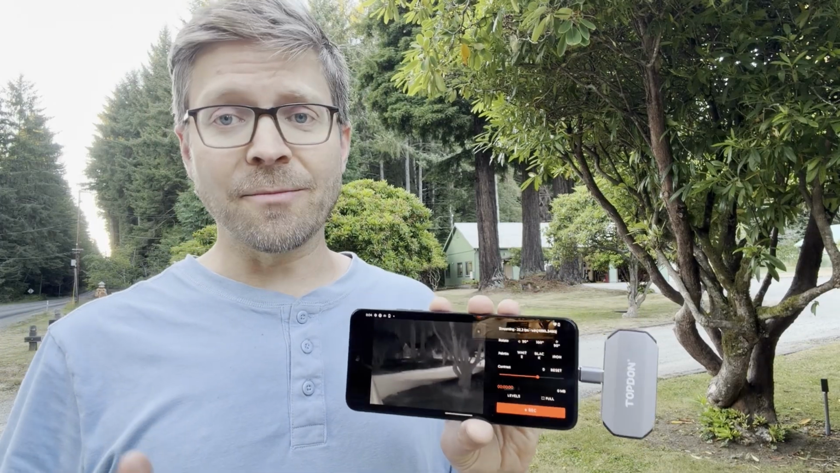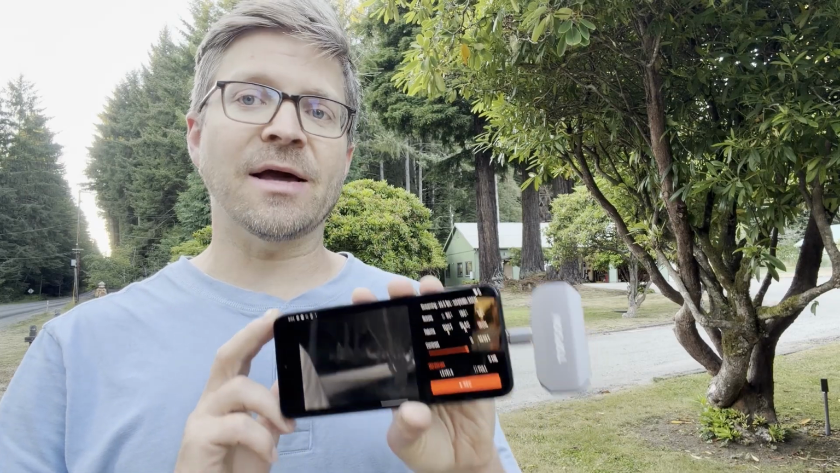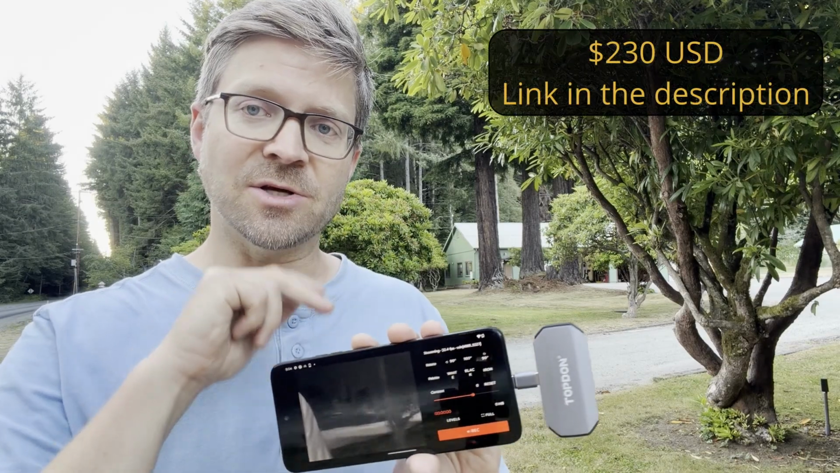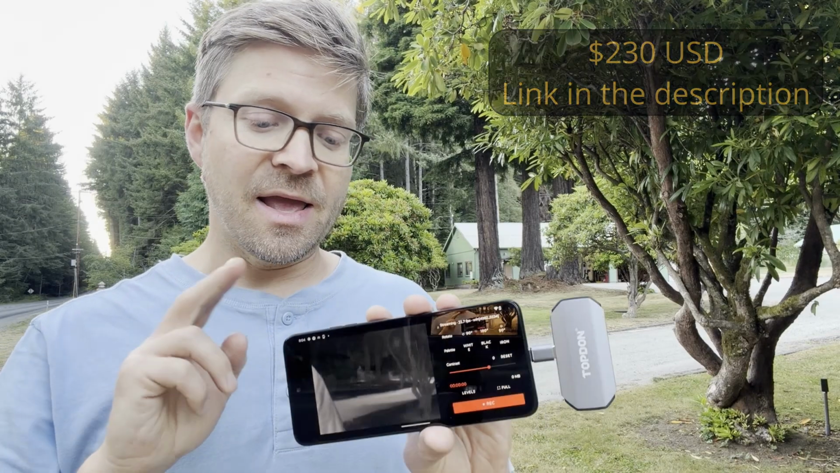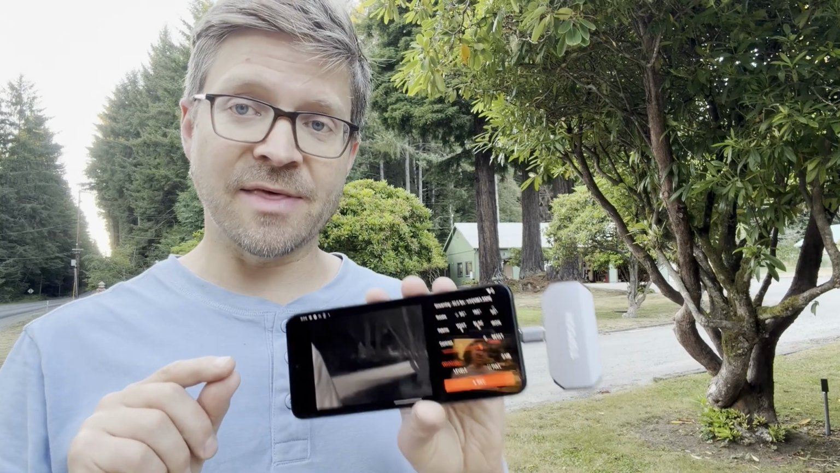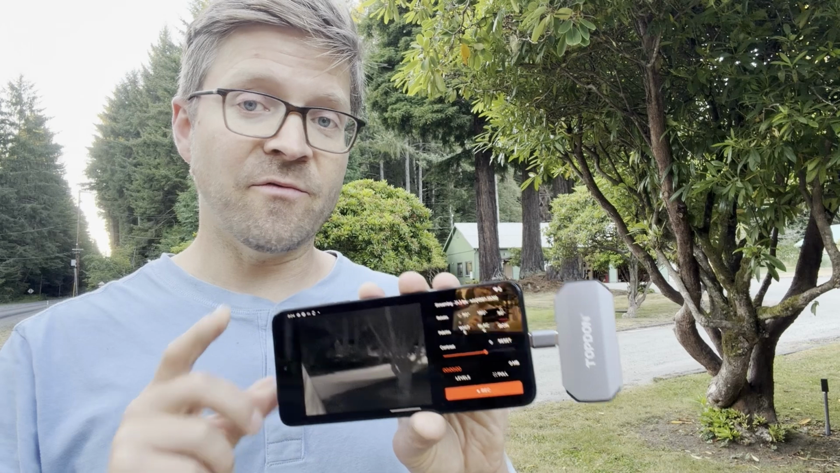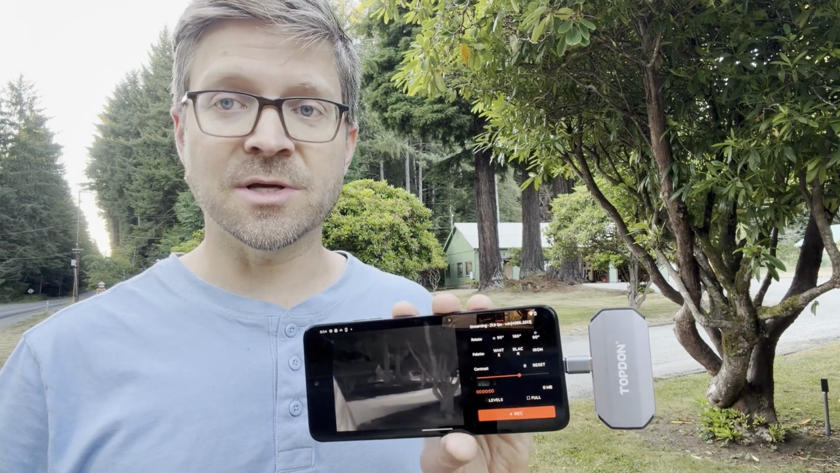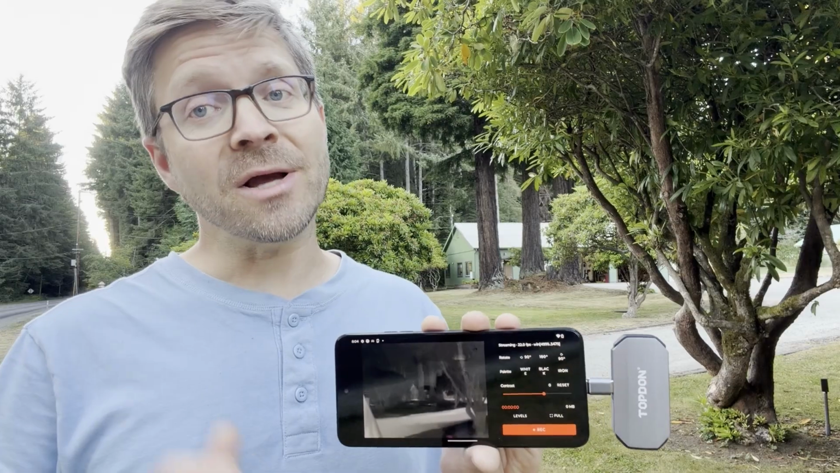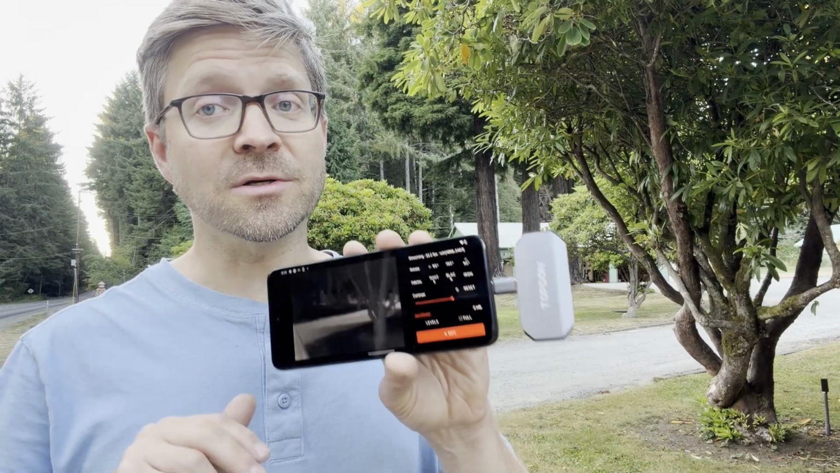In conclusion, I'm really happy with this as an option, and I'm going to be sending these out as kits to people if you want to get your own. It's about $230 on Amazon for the TopDon. If you have an Android phone or tablet, you should be able to use that, or you can get a budget-friendly phone like this one for maybe $100 or so, either refurbished or even new. So at that price point, this is going to make it a lot more affordable for more people to use this for surveying bats.